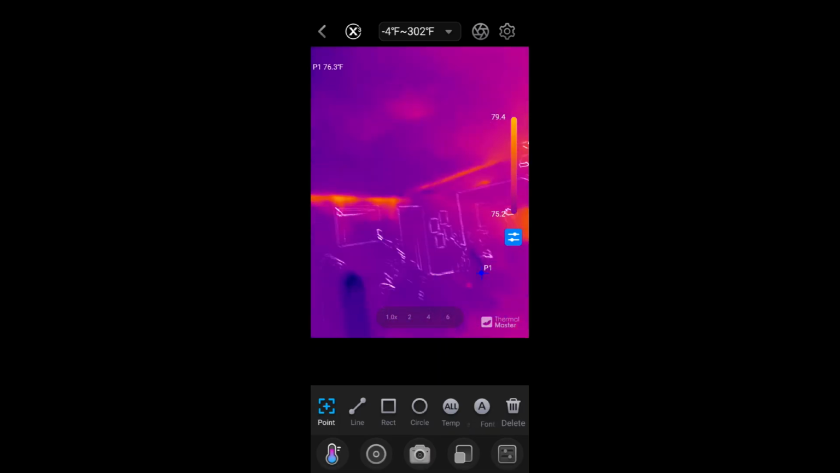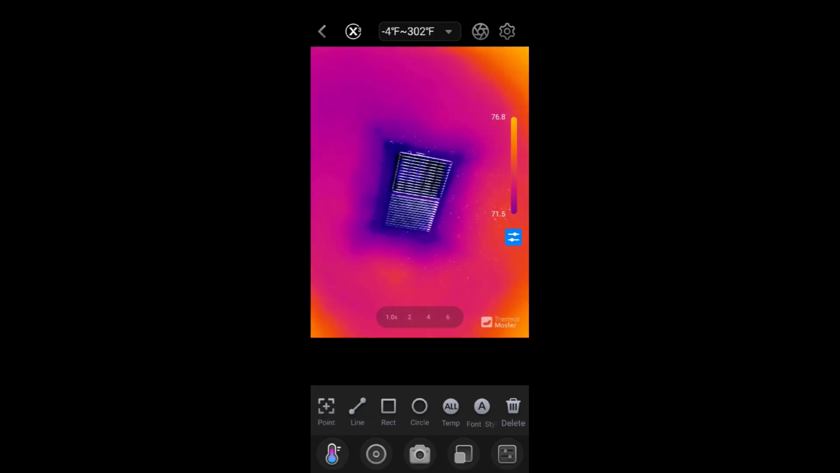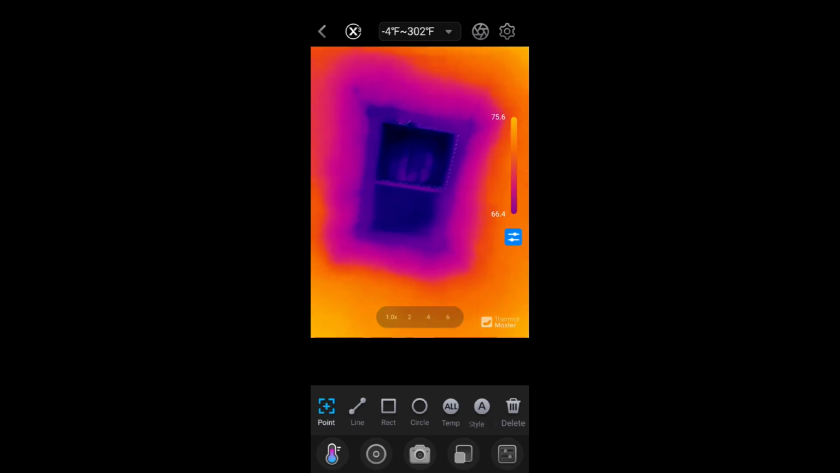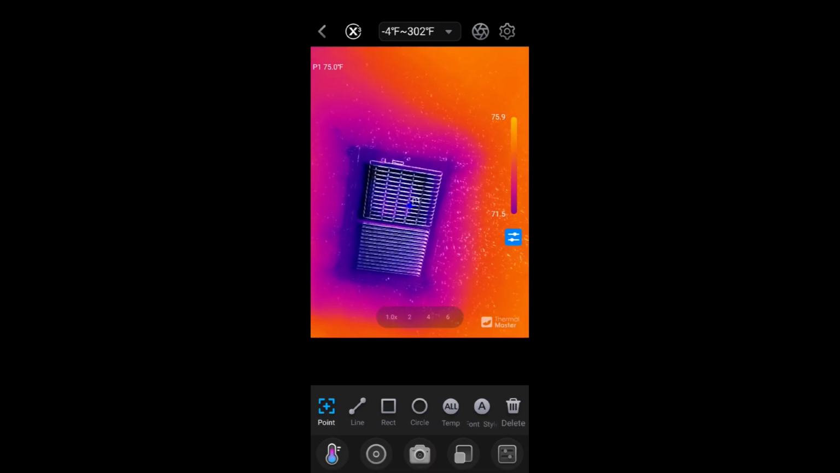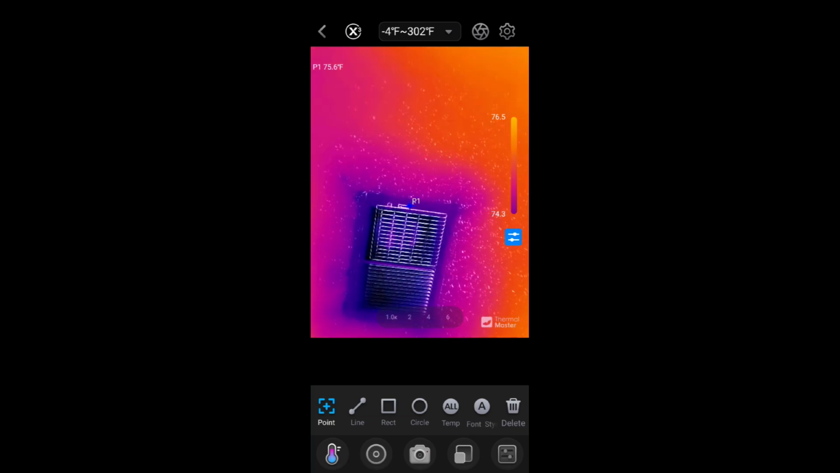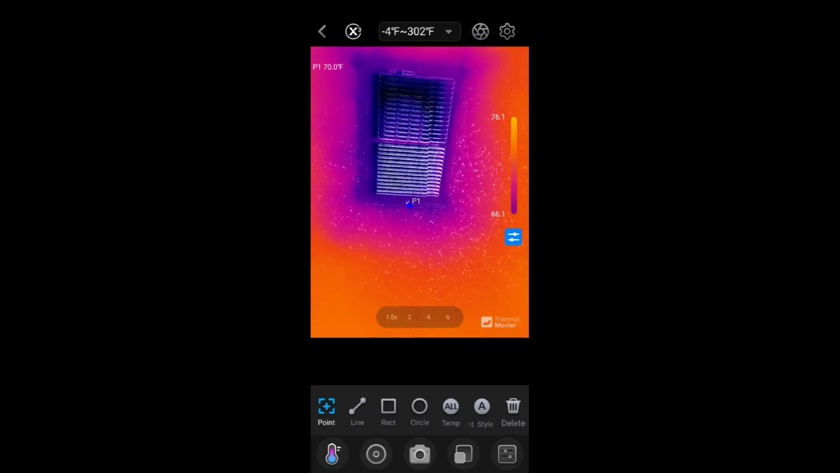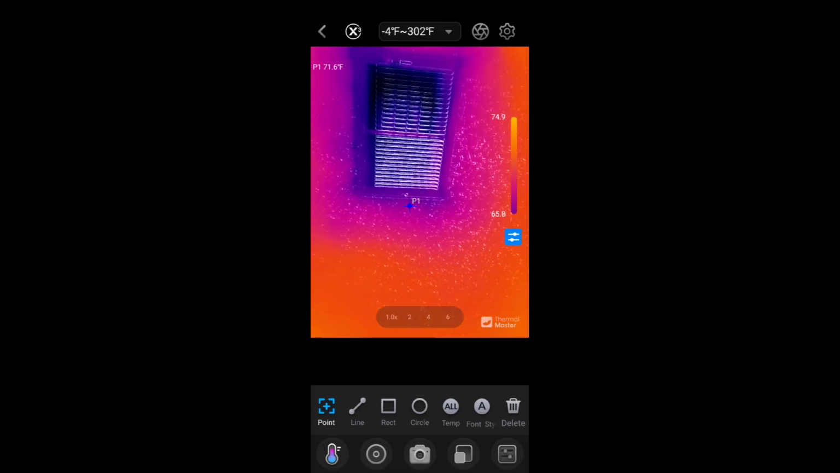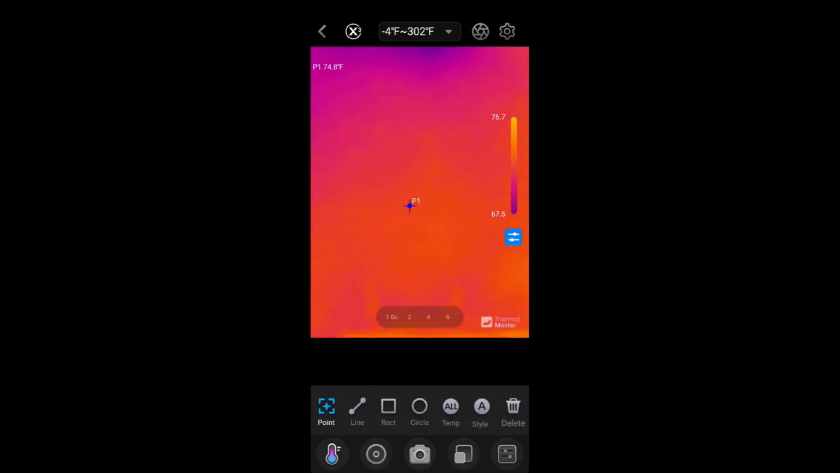So if I move now, for instance, up to my AC vent, I live in the south, I'm going to delete that point, but I want to put a new point up there. So I'm going to hit point. I'm going to tell it to point there. I'm going to hit the shutter button. It clicks. Calibration successful. And now it's reading the temperature that's coming out of there, wherever I move that pointer to. 68, 69, 70. It's 100 degrees out, so that's actually not doing too bad. So I can use that point.